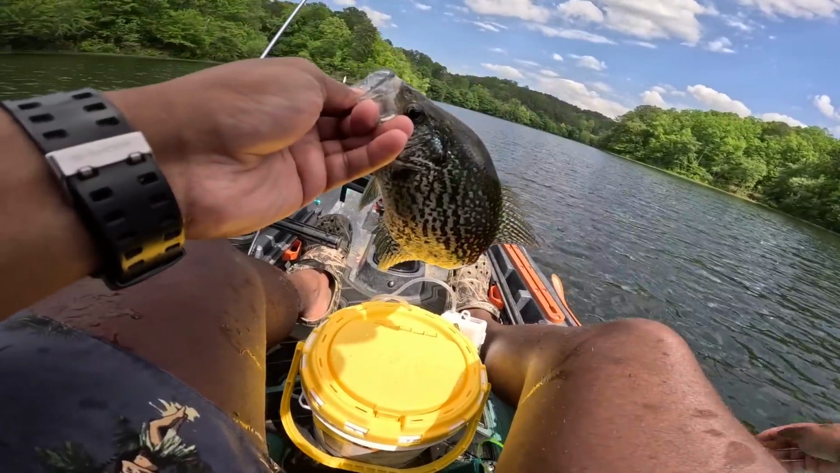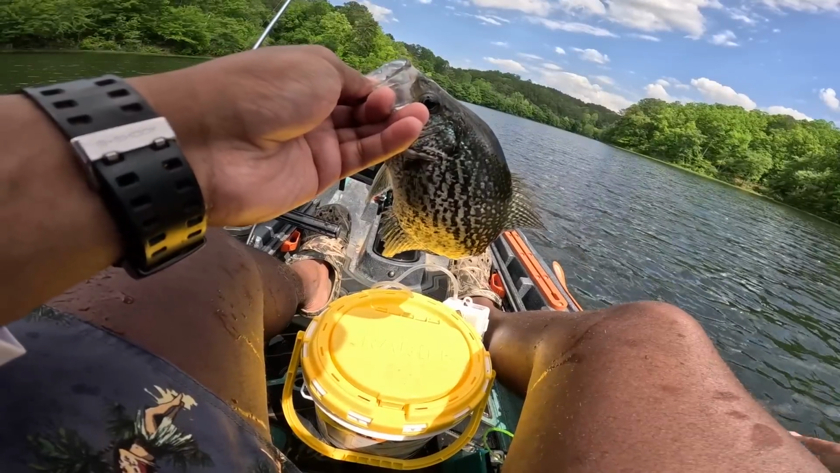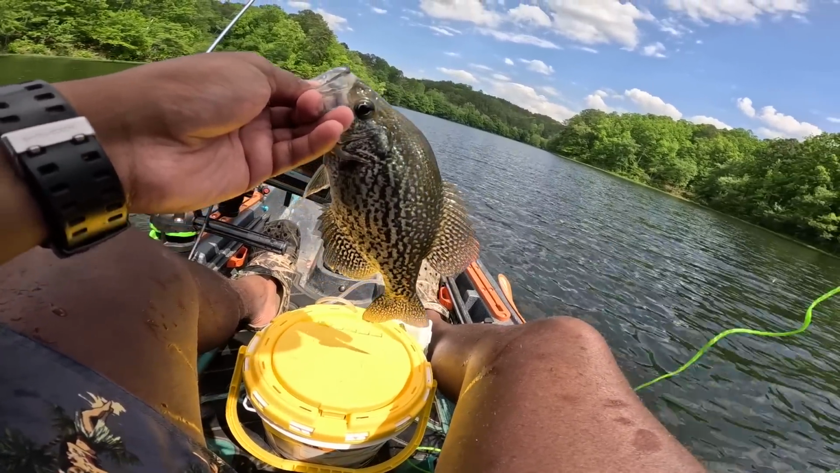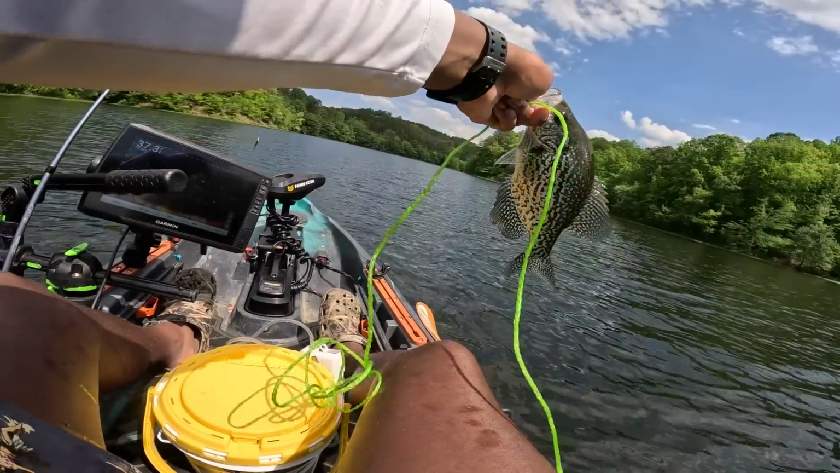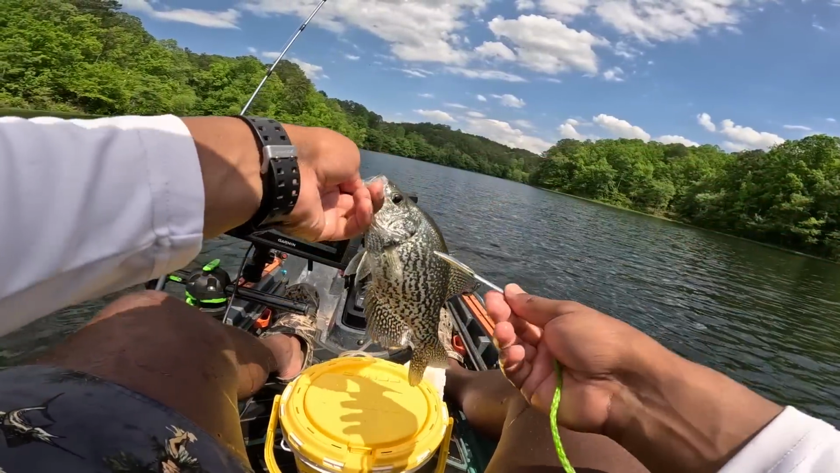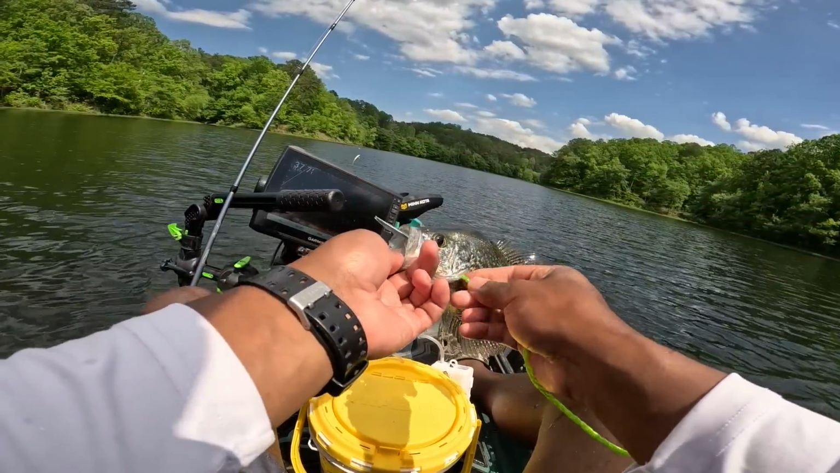All right, I think I'm gonna reward myself for catching all these crappie with getting one of the things I can just drop them in. Like one of the little cup measuring things. I might go get one of those whenever we leave here, or after the tournament this evening.